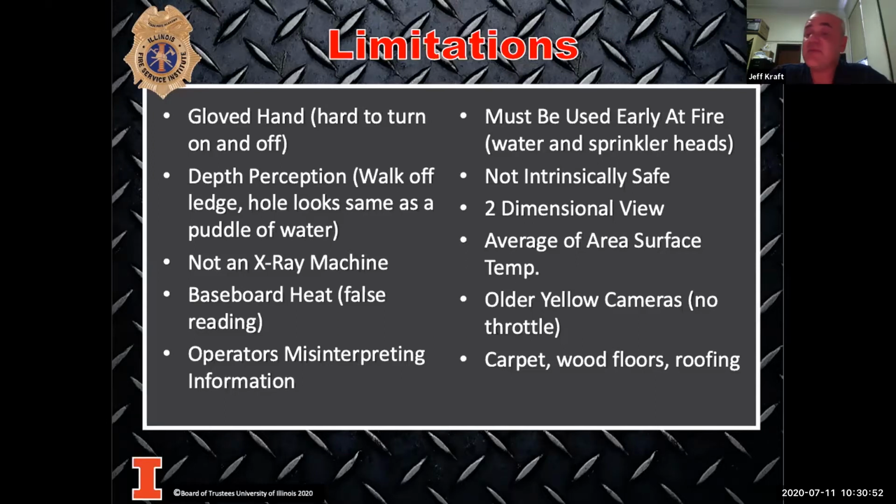We talked about it being an X-ray machine. The camera will not see through things, and we're going to talk a little more about this as we go along. Baseboards can give false readings. For a fire on, say, a first floor, if one of the walls at the very bottom is showing the hottest, we need to check out why that is.